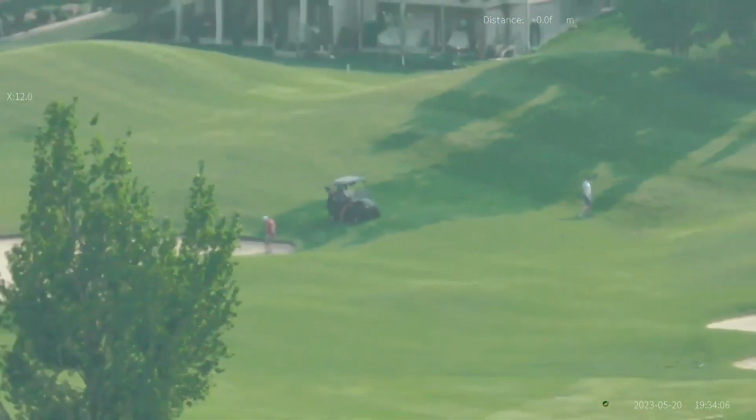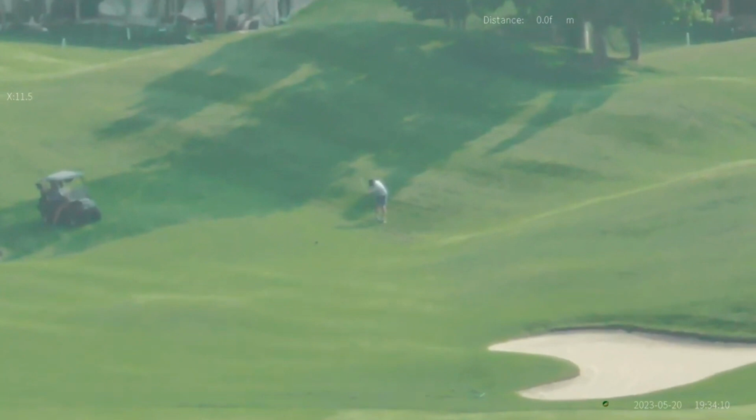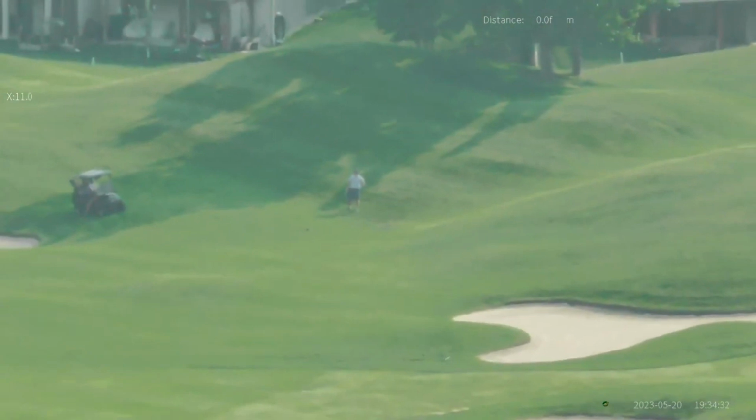So let's take a look at the footage of the golf course. The distance these gentlemen playing this particular game of golf are is about 2 to 3 kilometers roughly away from where I am on top of the hill. And as you can see, I'm zooming right on in here, and of course, it's going to get a little blurry at this point, but overall I thought it was very, very good, considering the heat and the smoke that's going on, and the ask that I'm looking at trying to get out of this unit. I mean, very, very good, vivid, clear detail, even at longer range zooming in levels.